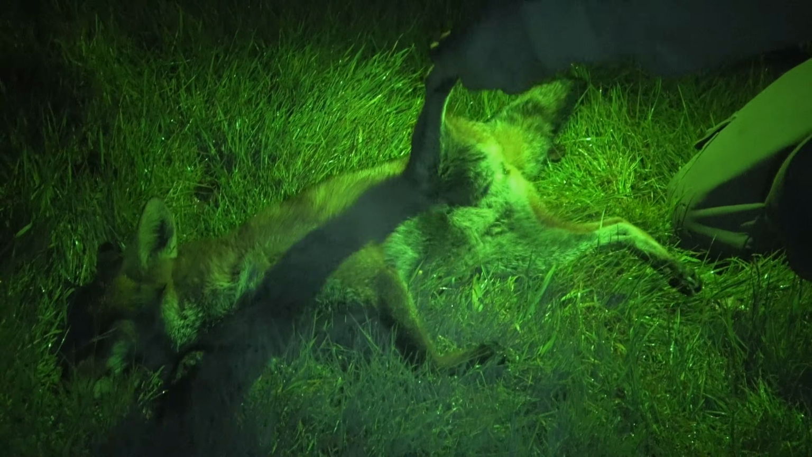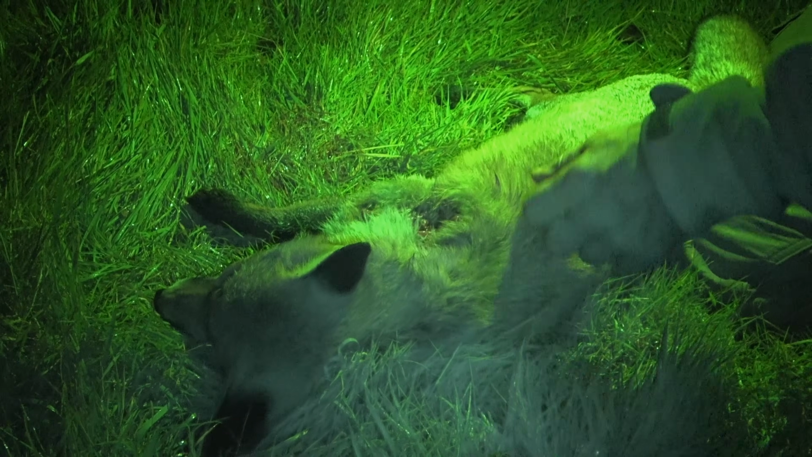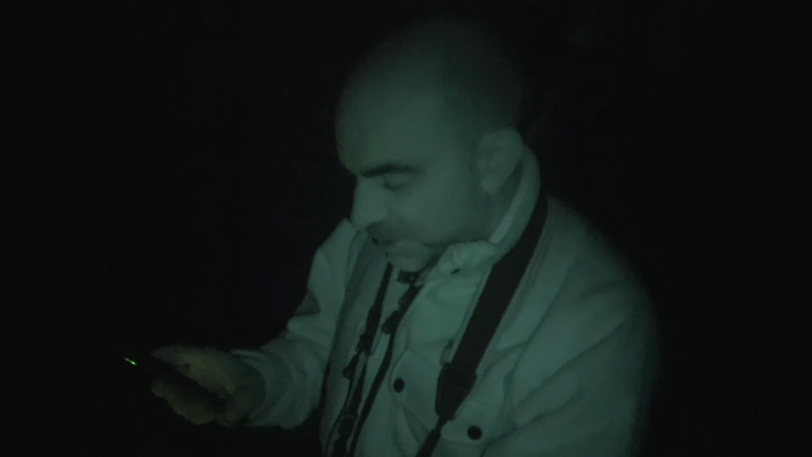Yeah. That's a vixen as well. Oh yeah. Perfectly through the chest. I'm surprised that didn't make any sound when that hit, because I smashed all the shoulder and that's all bone. For some reason we just didn't hear the impact.